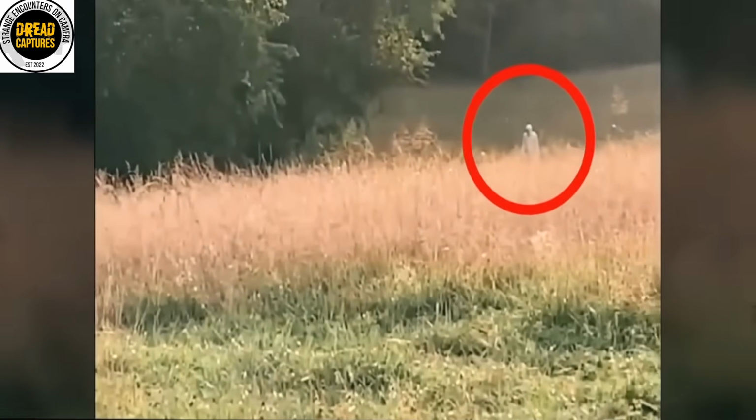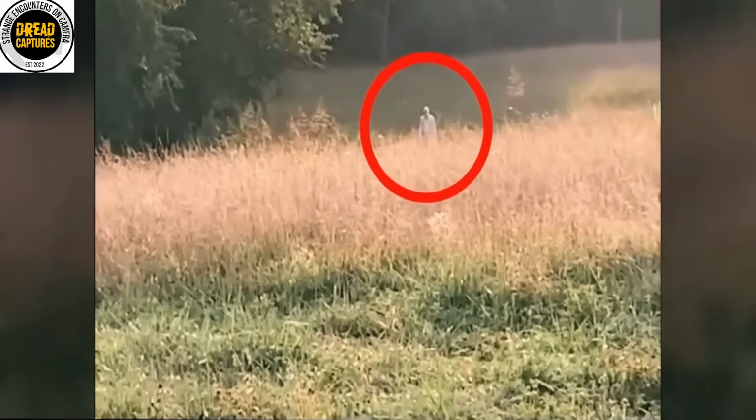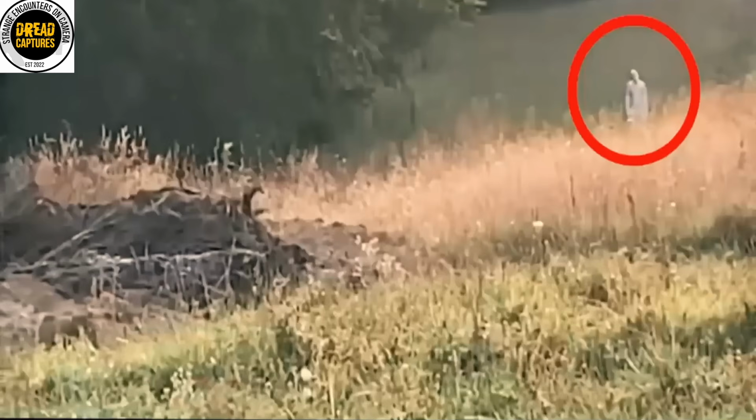I also thought that maybe it was a prank, but if you're really trying to scare somebody, don't you think it would have been cooler if you, like, ducked beneath the grass? Or even started running at them? This guy's just kind of standing there. I don't know, that's pretty creepy too, so. Ones like this leave me begging for more information.